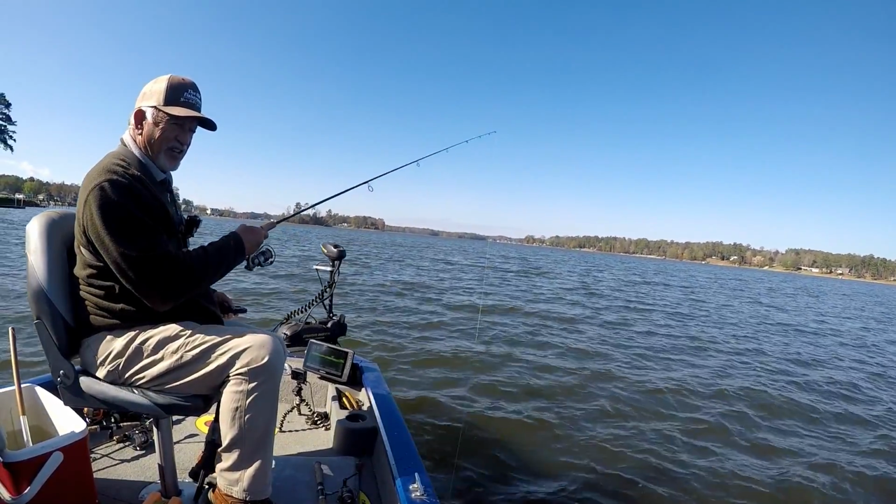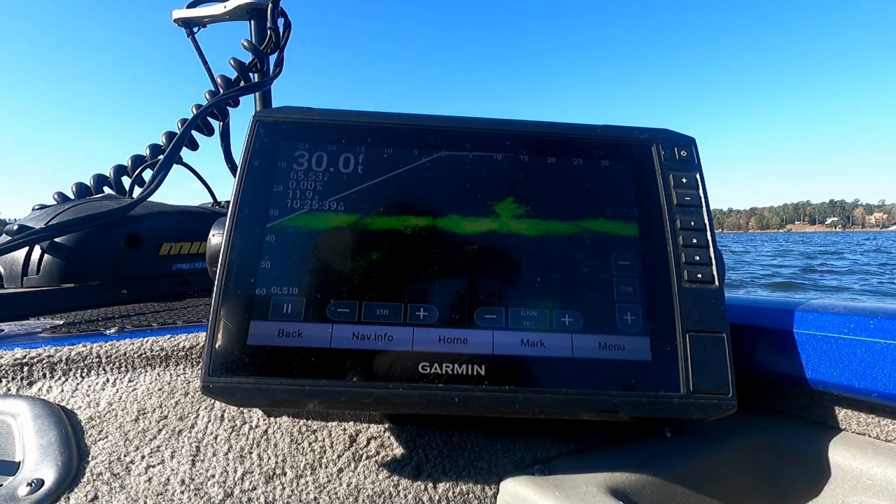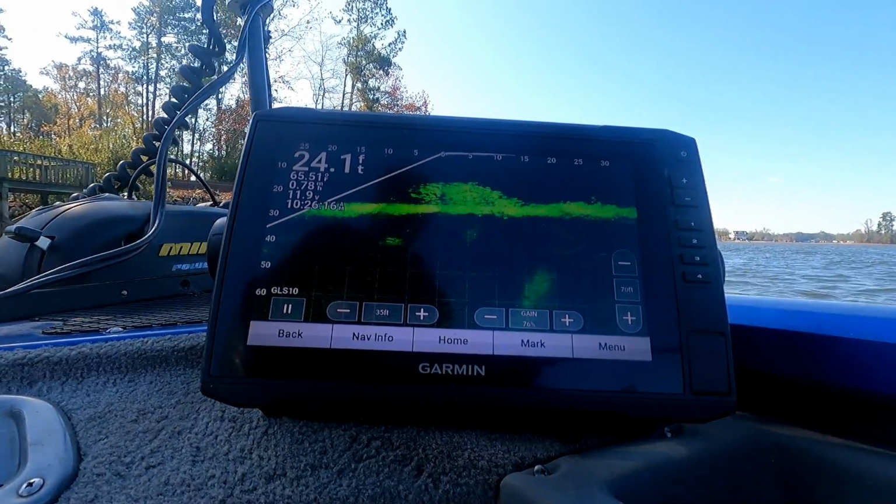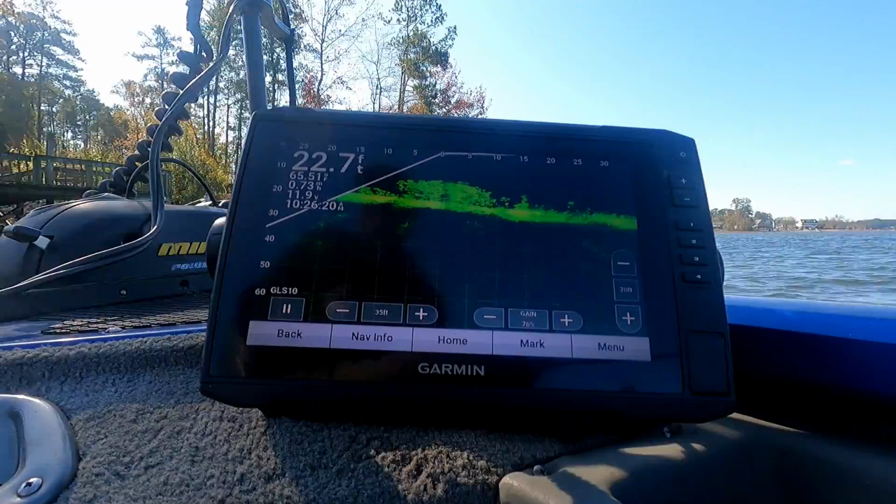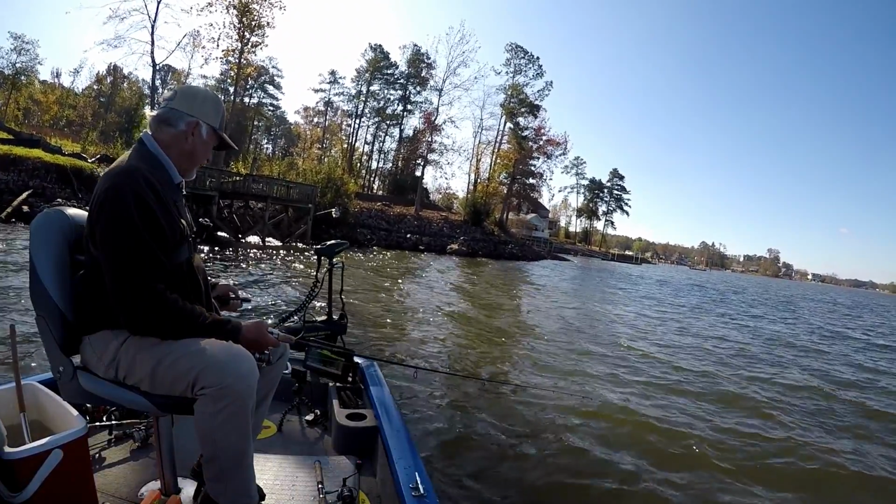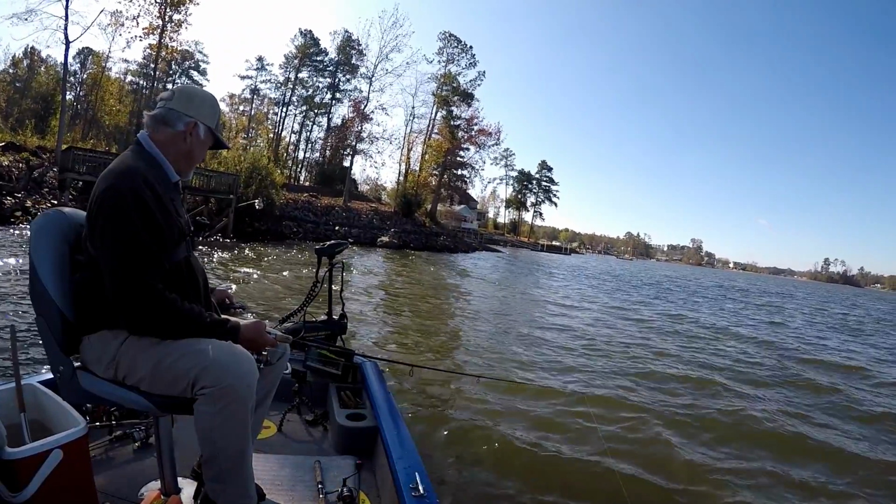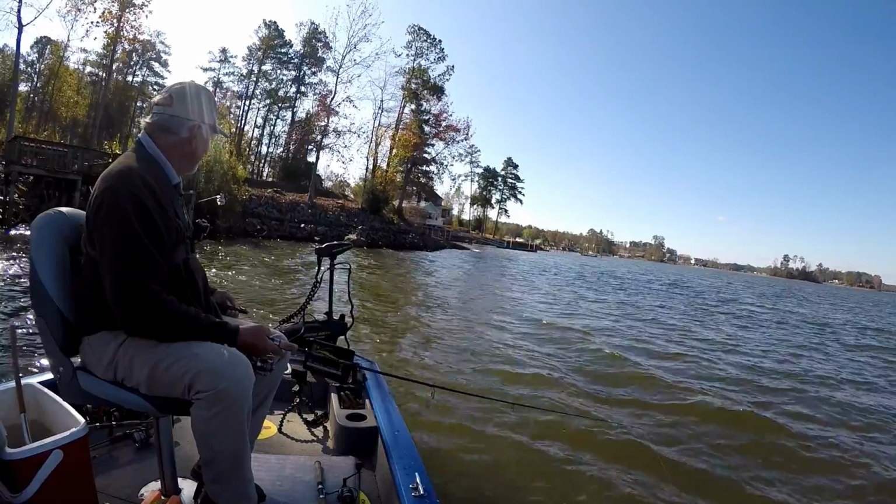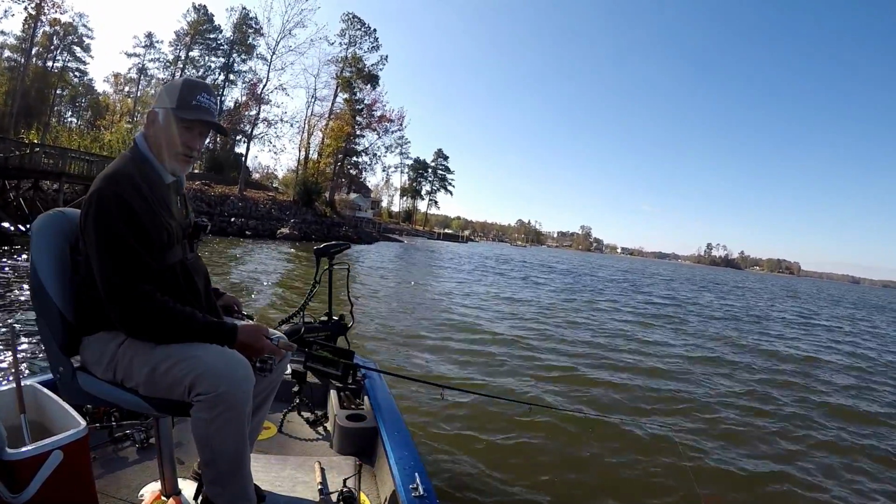Hit the middle, hit the jig again. Tapping the middle, but they ain't taking it. Pull the jig down. Right in there, 20-some foot deep. Right there, the whole ball of fish laying. Whole ball of them laying right there, 22 foot. That's where they at. Right there. It's laying in a stack. Whole stack of crappie.